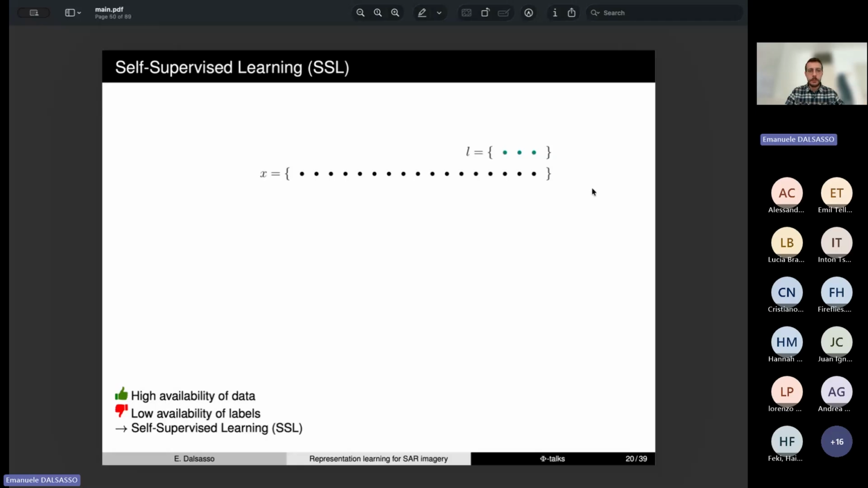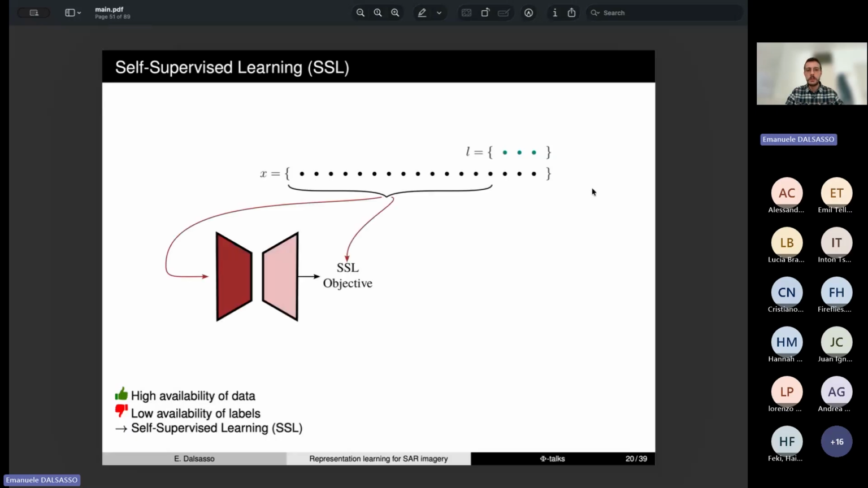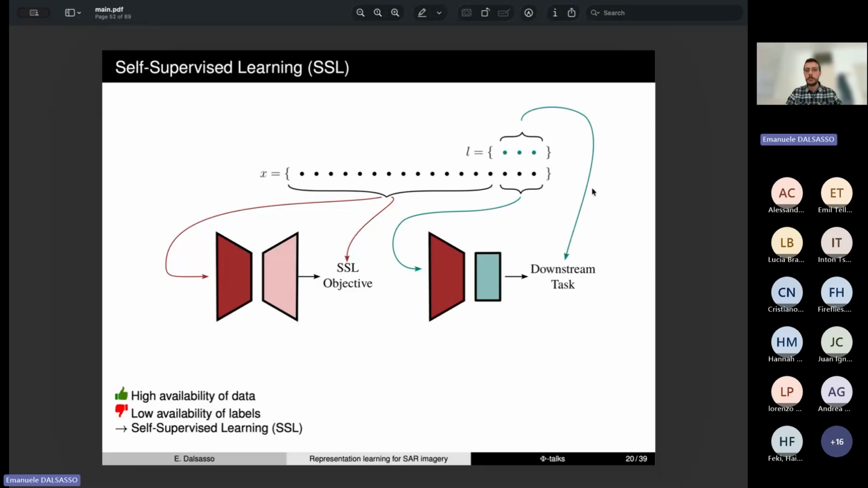So this calls for self-supervised learning techniques that can learn features on the unlabeled data, and then the features that are learned are transferable to downstream tasks with a reduced annotation cost.